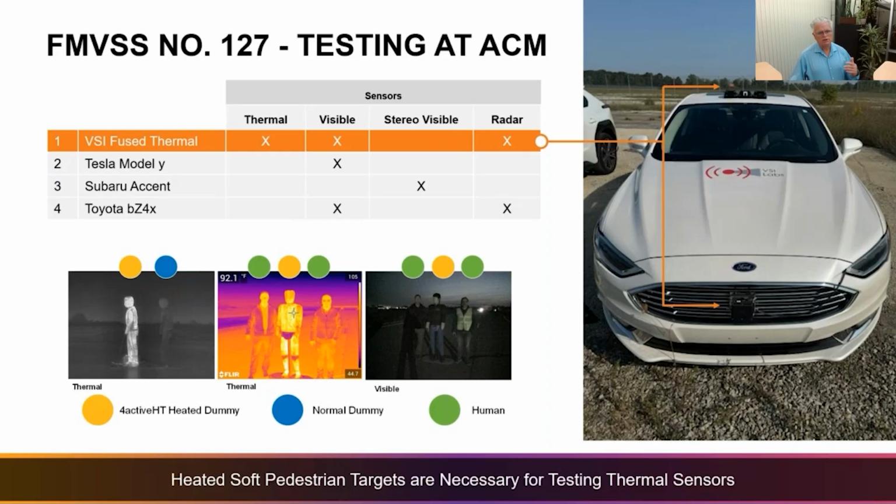We wanted to also at the same time benchmark current vehicles on the road. So we tested a Tesla Model Y, which uses visible sensors. We tested a Subaru, which has stereo or multiple visible cameras, very much like our eyes. And then we tested a Toyota vehicle, which uses a combination of visible cameras and radars. And the dots at the bottom of the slide just give you a look at the scene.